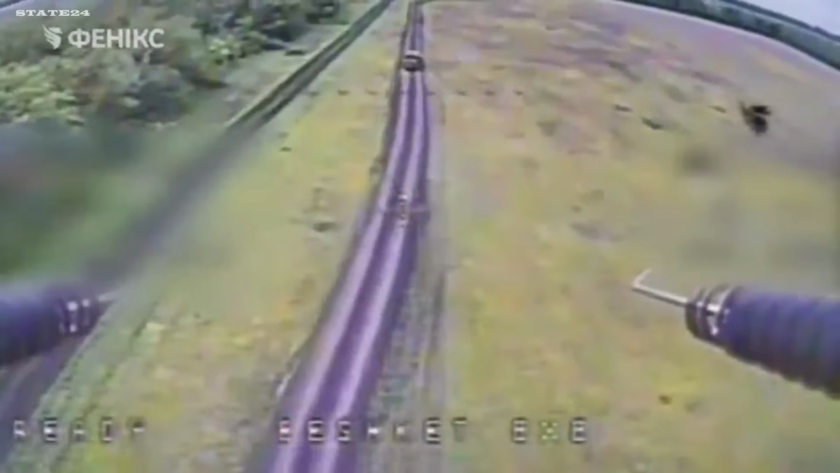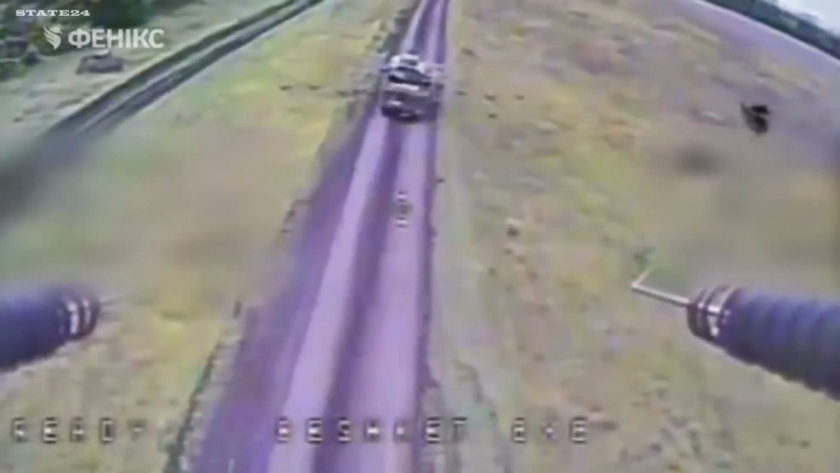SBU Alpha confirmed over 500 logistics strikes in a single week. Azov First Corps intercepted nearly 3,650 Russian drones in May alone. The front holds. The drone war never stops.